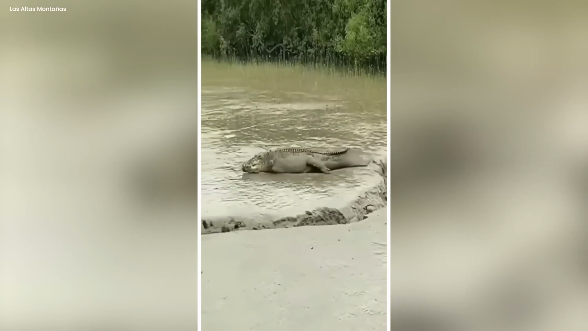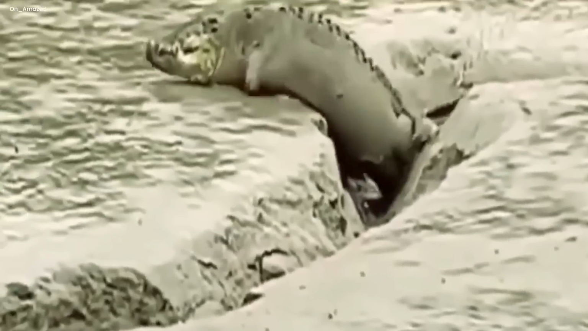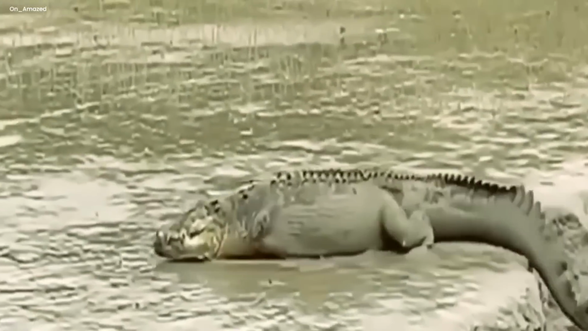They had encountered more than a puzzle. It was a living enigma, a reminder of the incredible and frightening things that still hide in our world. The footage of this strange creature circulated widely, becoming a symbol of the unknown, a reminder that our world is full of mysterious and unexplainable things.